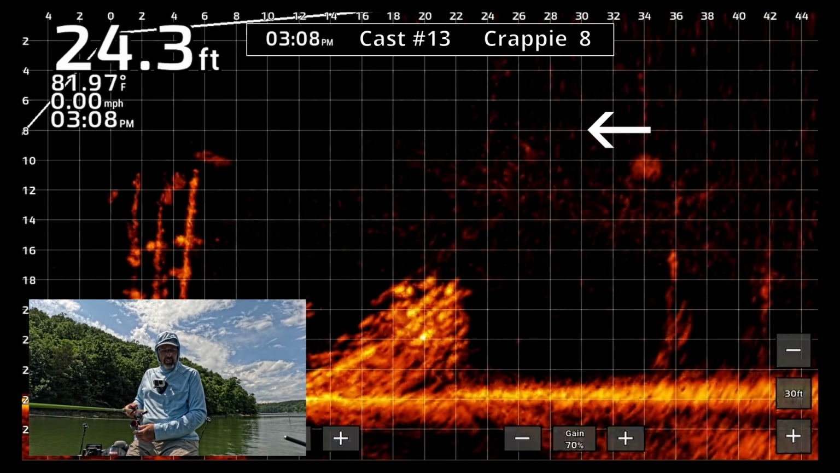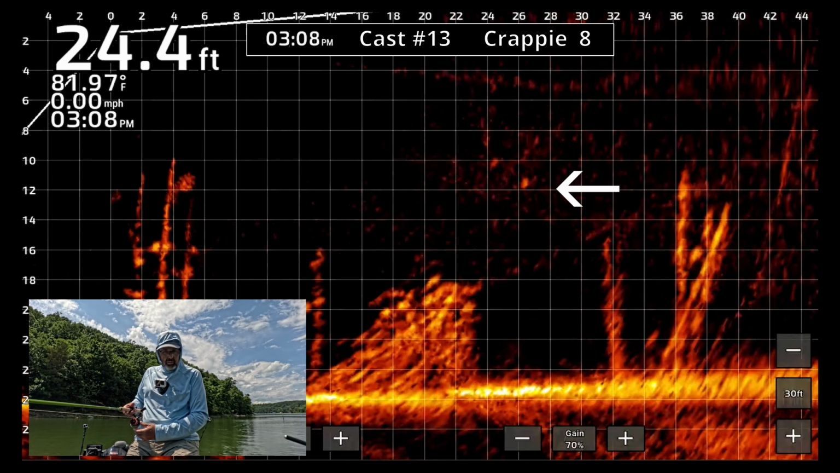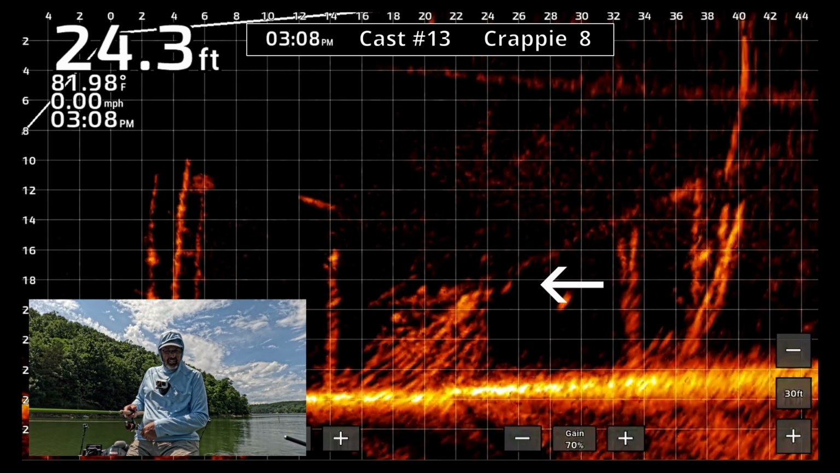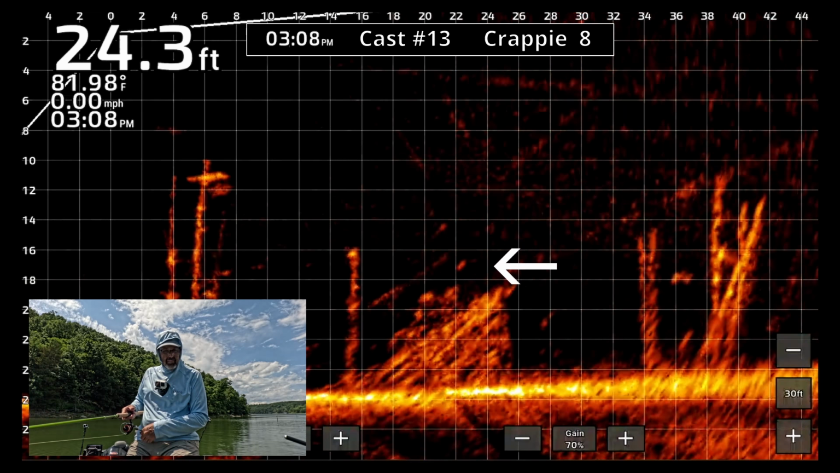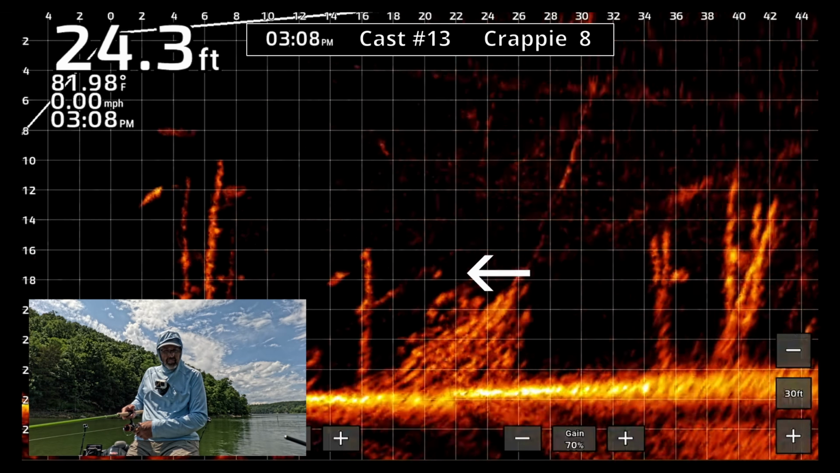I've got 3 different targets here I can throw to, which is making it convenient because I pull a couple of fish off of one, and then I can pull a couple of fish off of another target, is what I was thinking. My attention just shifted from video mode to 100% fishing mode.